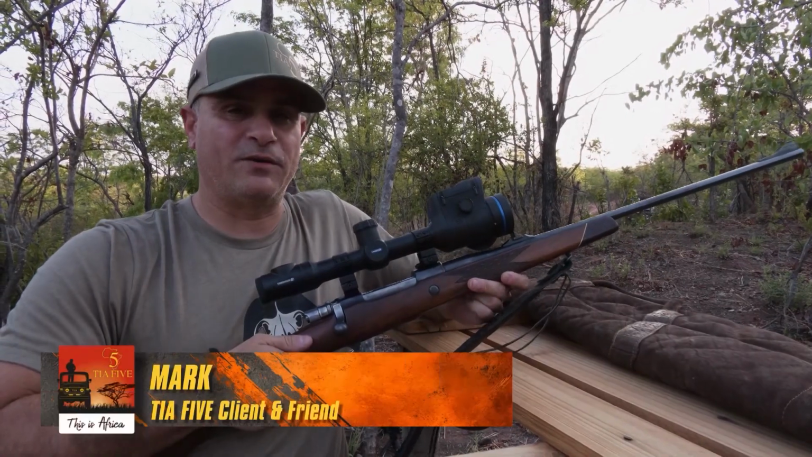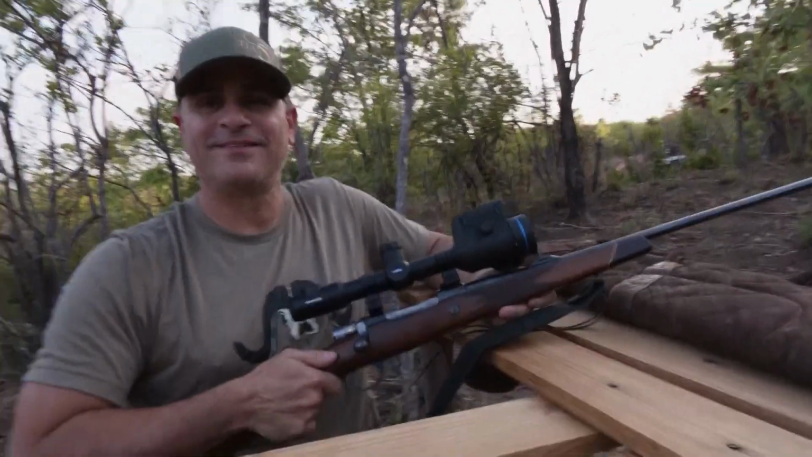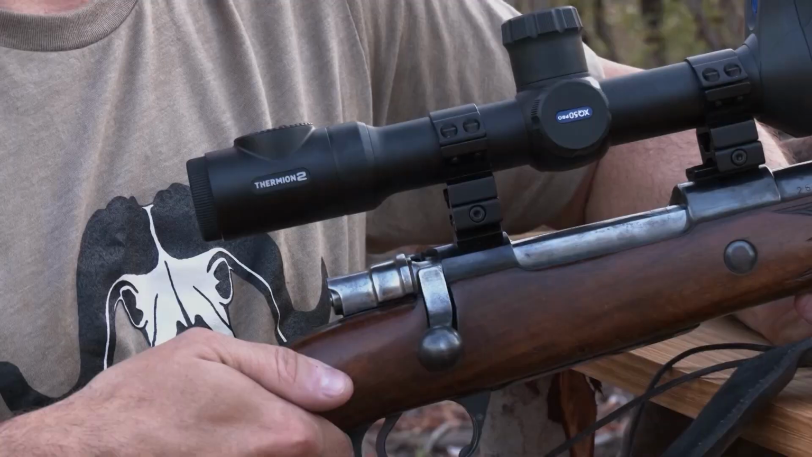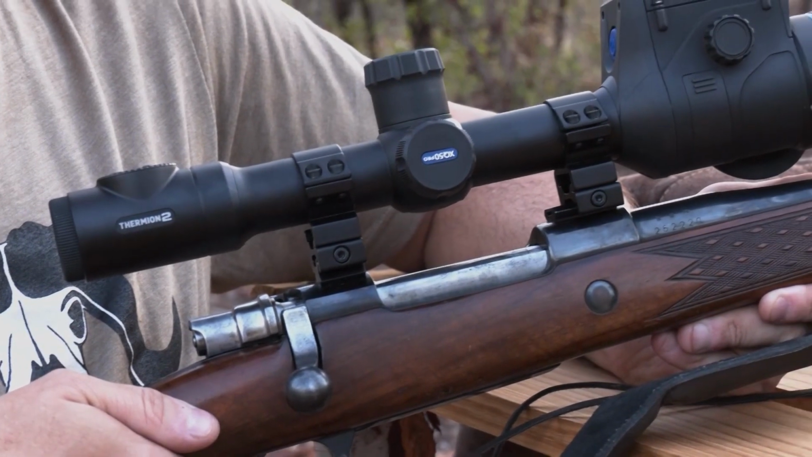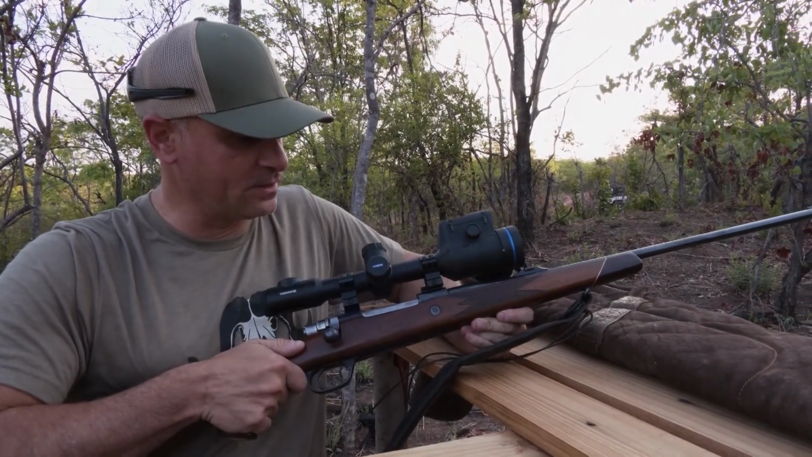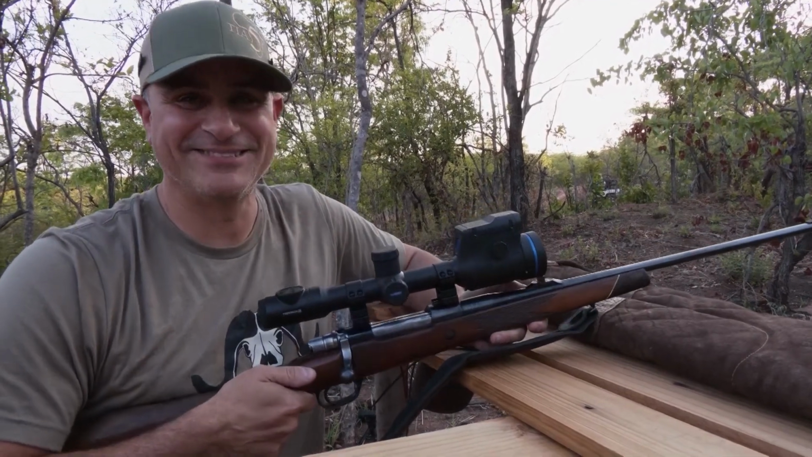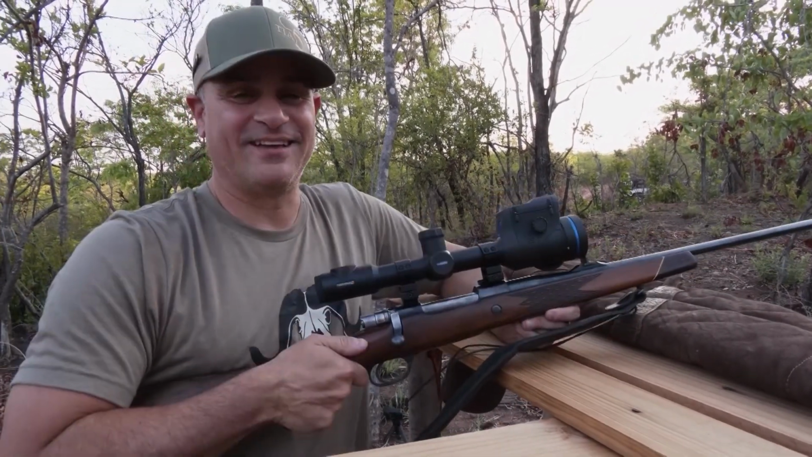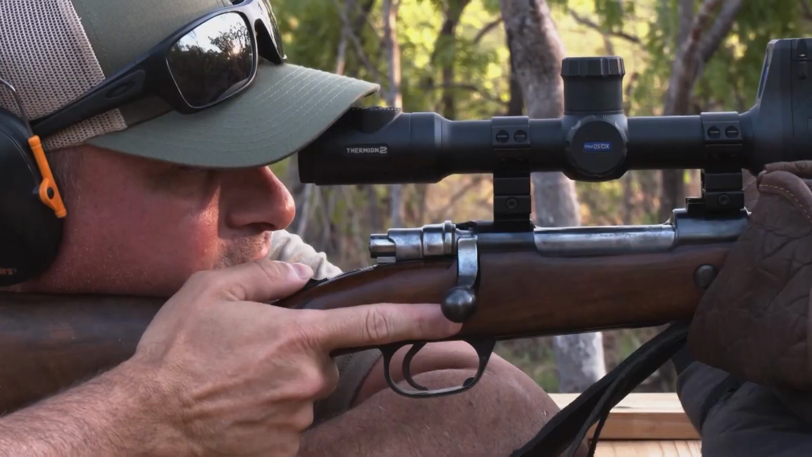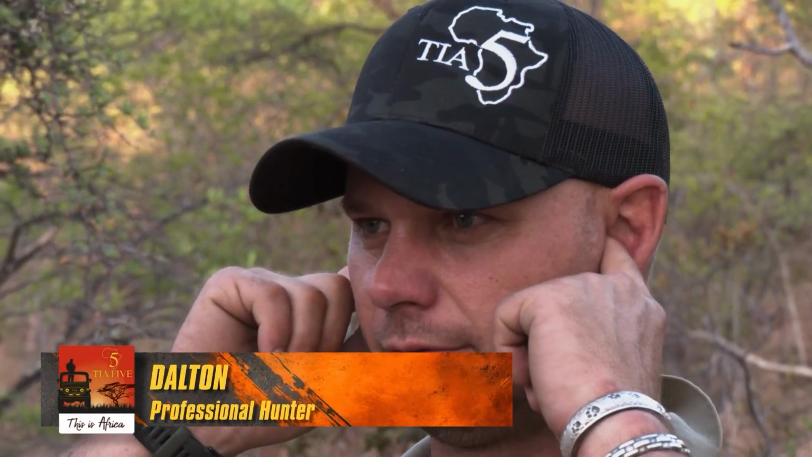Well, we have the new Pulsar Thermion 2 on top of a 7mm Remington Magnum. We're hoping to find some coyotes with it. No, we're not. This is what we do in the U.S., is we shoot coyotes. We're looking for hyenas with the Pulsar Thermion 2, chambered in 7mm Rem Mag.